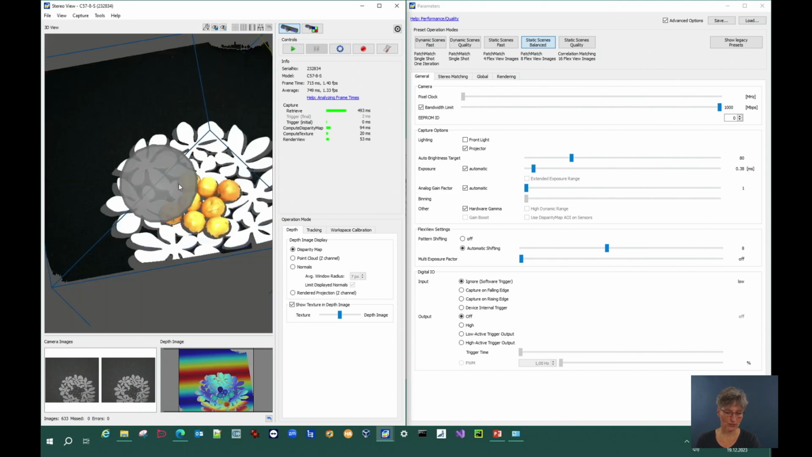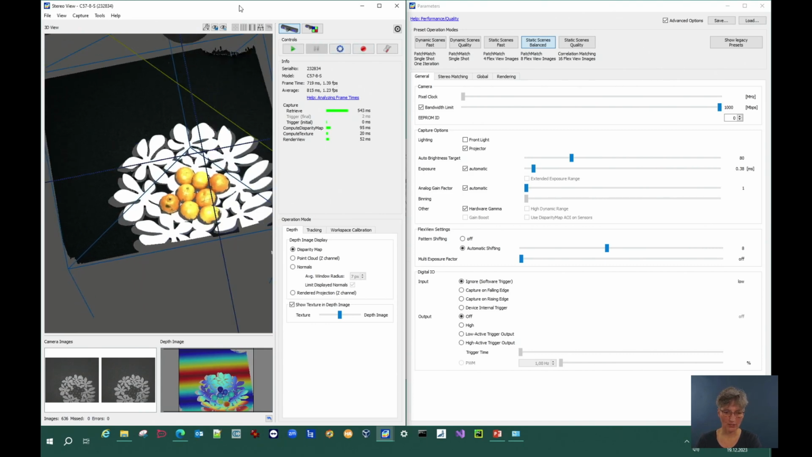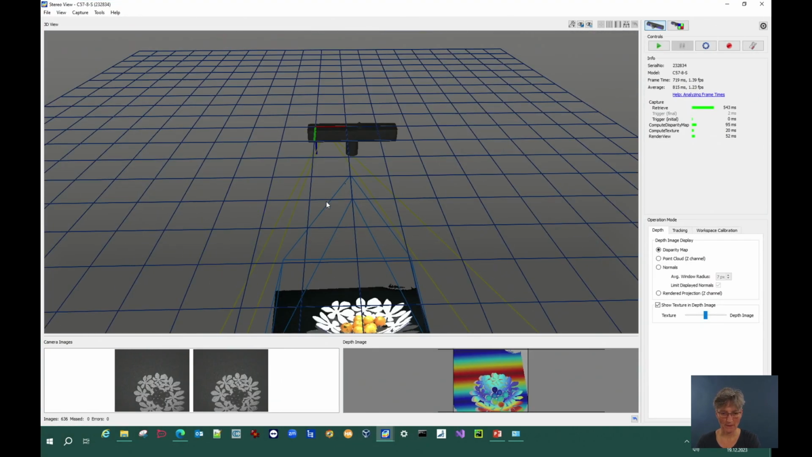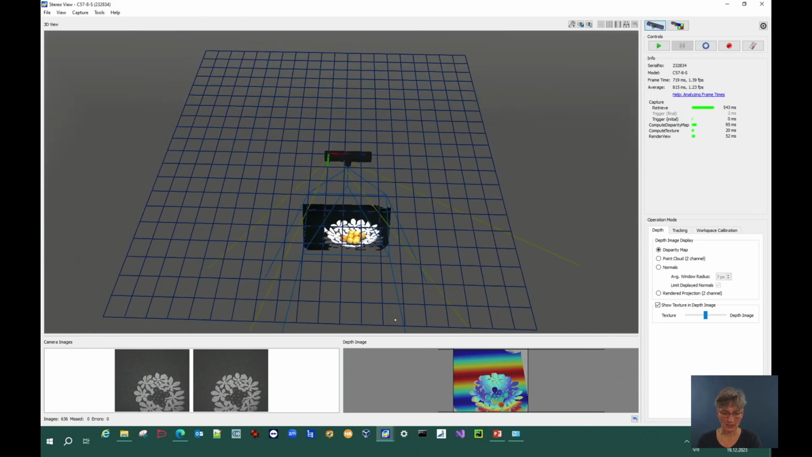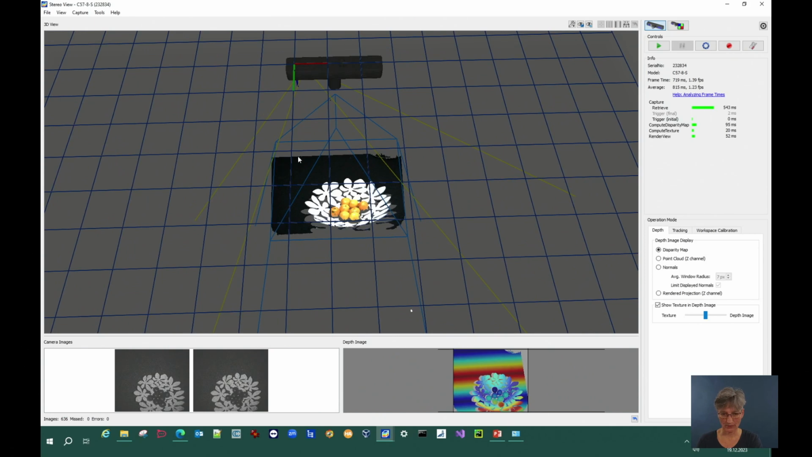I show you here, just stop the acquisition and enlarge that window. In the 3D viewer, you get a lot of information. So here you see the coordinate system. This is the origin of all the 3D data you see in the point cloud.